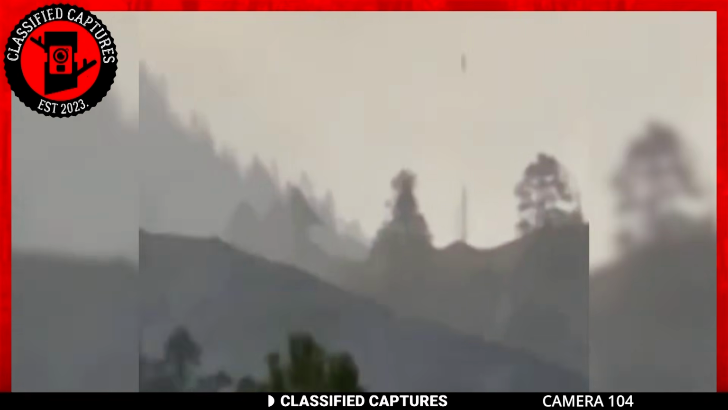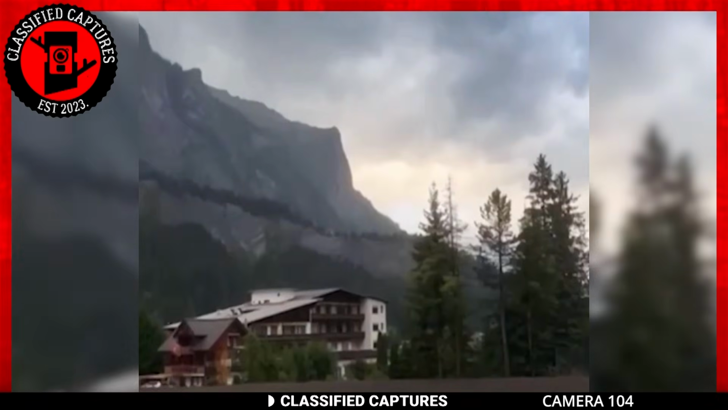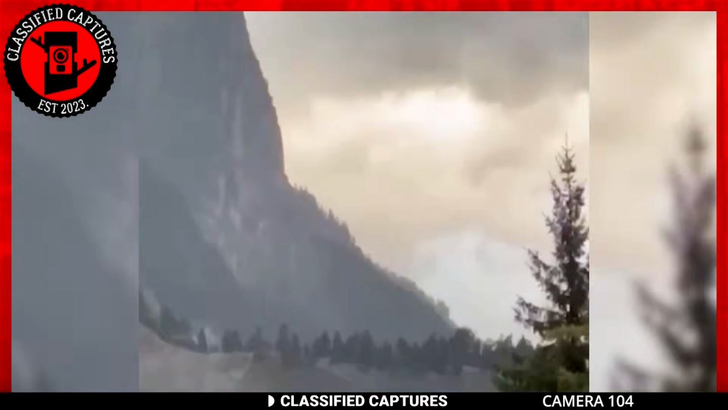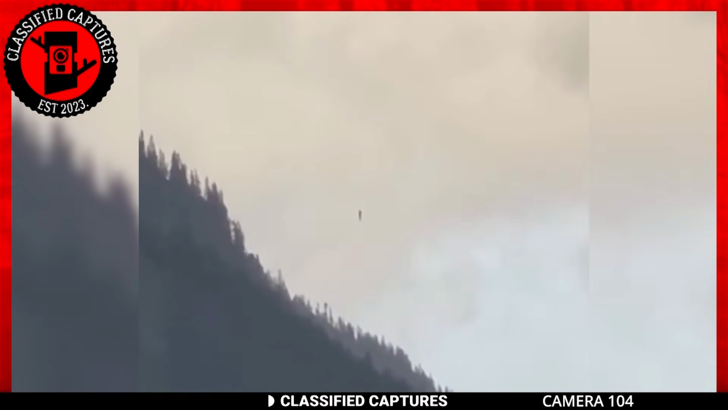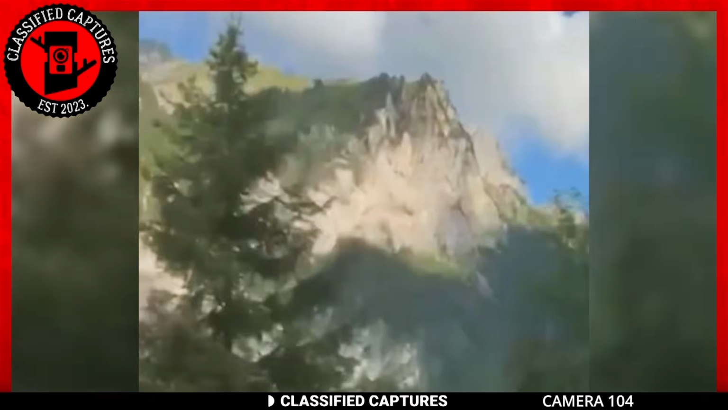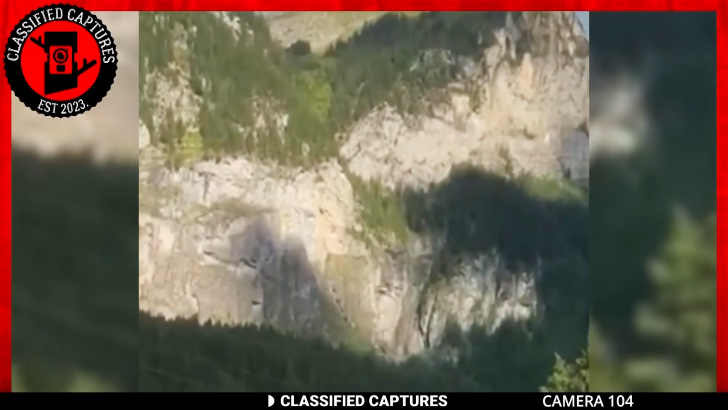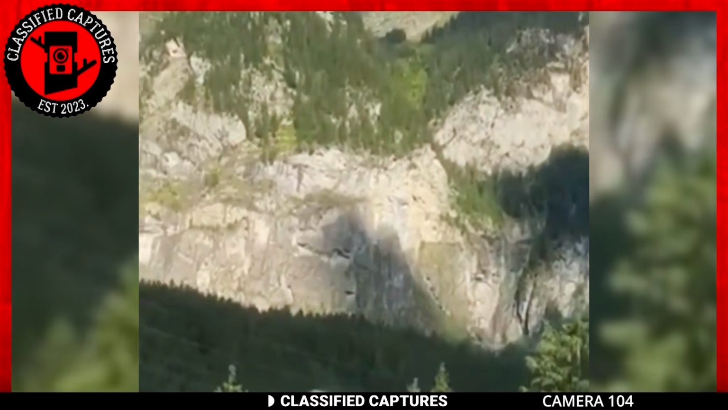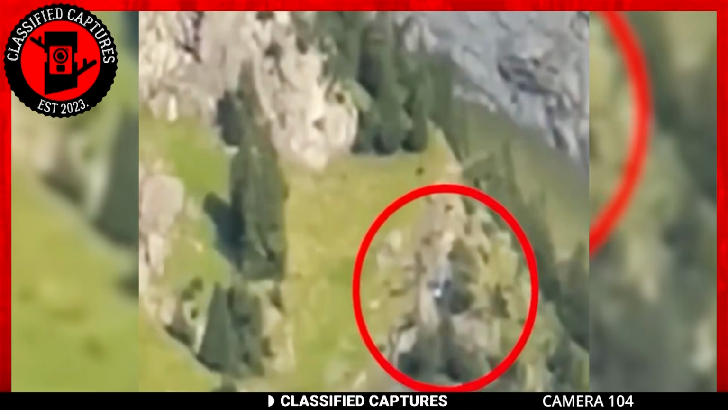As they zoomed in for a closer look, it got even weirder. This object appeared humanoid with discernible features like a head, arms, and legs. The group couldn't shake off the eerie feeling that this thing had been there all day. Was it a flying human, an extraterrestrial visitor, or something else entirely? Intrigued, they returned the next day, cameras in hand, hoping against hope that it had all been a bizarre illusion. But no, the floating enigma was still there, defying the laws of gravity.